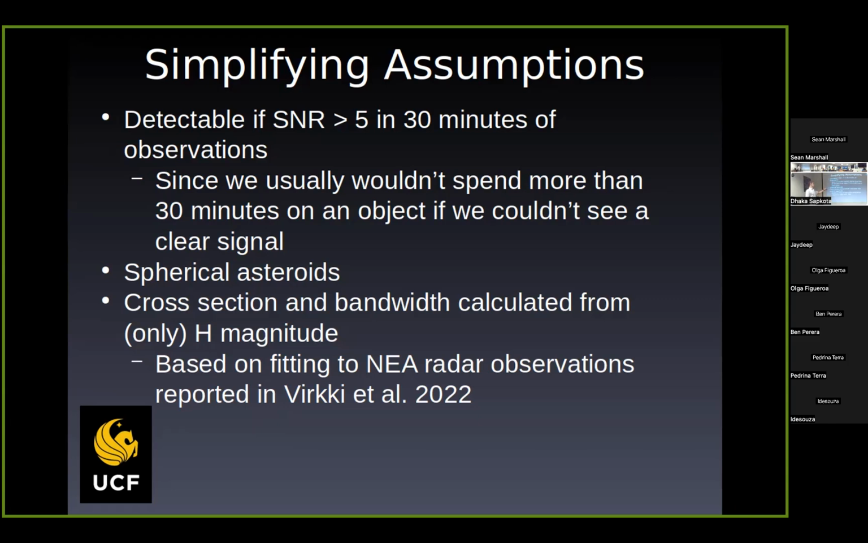To get the cross section and the bandwidth to figure out the actual signal-to-noise ratio, that was based on fitting to cross sections and bandwidths reported by Yerke et al. 2022, covering a few years of radar observations, about 190 objects, so it's a good sample to choose from. In general, for a new discovery, the only thing we know going in is the H magnitude, so I need some way of scaling from that to the average cross section and bandwidth based on the average properties of the ones we observed.